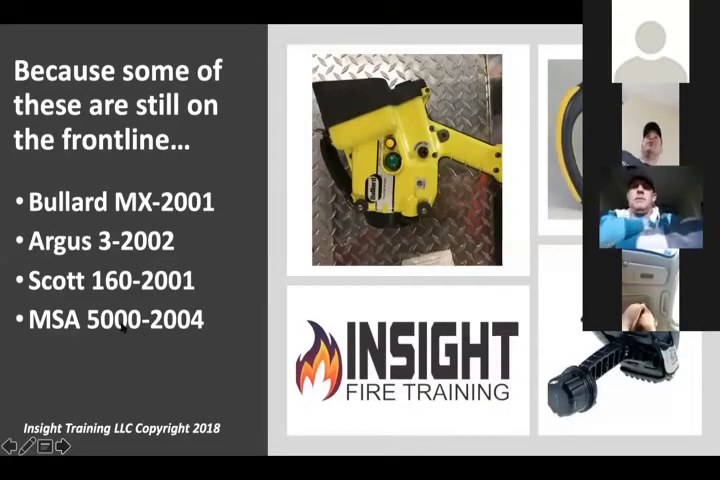Here's why this is a problem. These are three cameras that are over 20 years old that are still on frontline apparatus in the United States today. How do I know that? Because I took pictures of them at the departments when I trained them. Is that a problem? Yes.